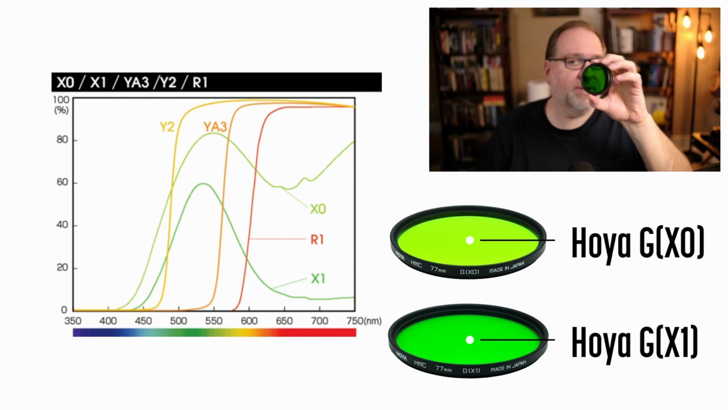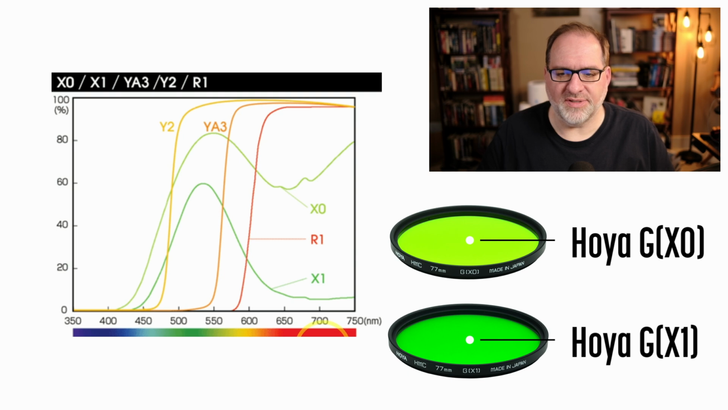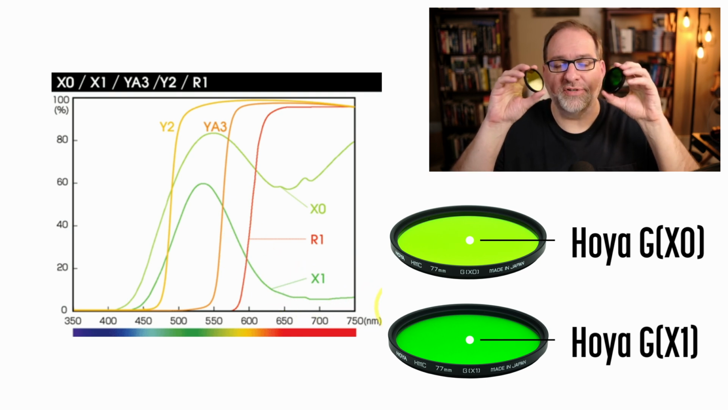These filters are commonly available, both new and used. If we look on the chart here, you can see what's happening with both of these filters. The X0, this light green line, blocks many of the blues, but then opens up towards the greens and the yellows, and then blocks more of the reds, and then opens back up towards the infrared part of the spectrum. The X1 does the same thing, but even more strongly. So it blocks out even more blues, but opens up towards the greens, and then closes back down as we get towards the reds.